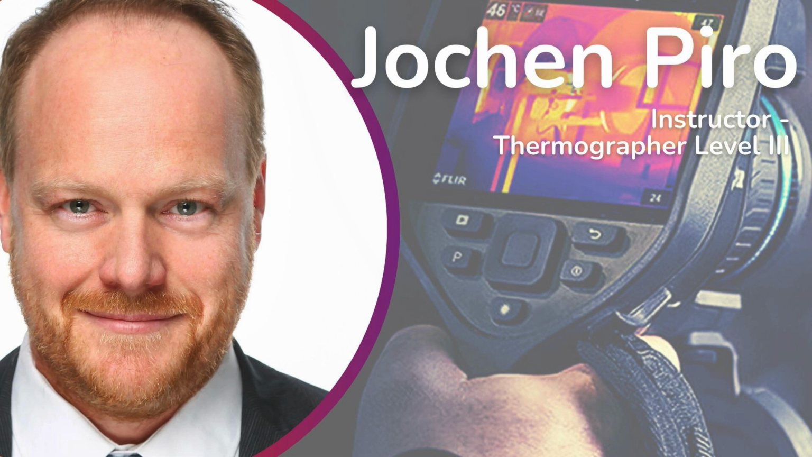So what we do see here in this example is a very highly detailed image. If you look at the bottom of this panel right here, you can see some heated cells. You might not be able to see this if your camera does not have a good resolution, or if you're standing too far away and maybe don't have the appropriate lens for it. Also, the NETD value, so the sensitivity value, matters in this case. But if you can present this to your customer and show it, look, there's a problem you have on your PV module here, this matters, of course. Yeah, it's a different kind of quality that you can present to your customer.